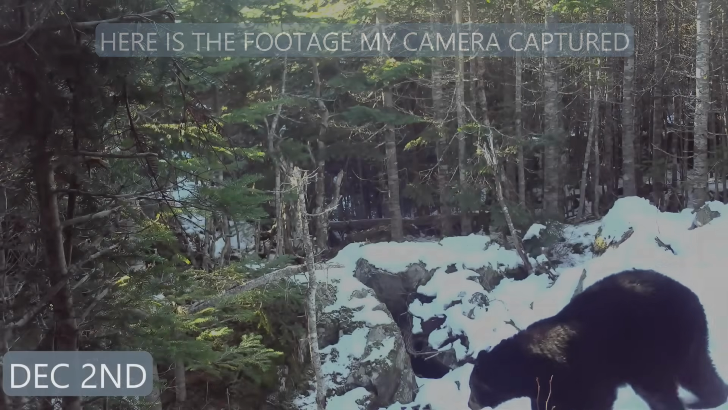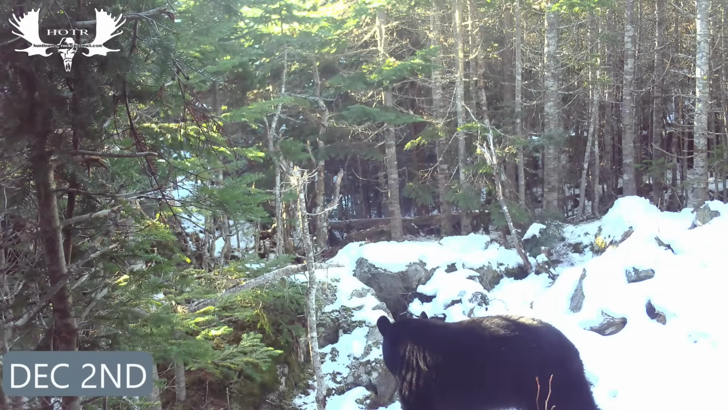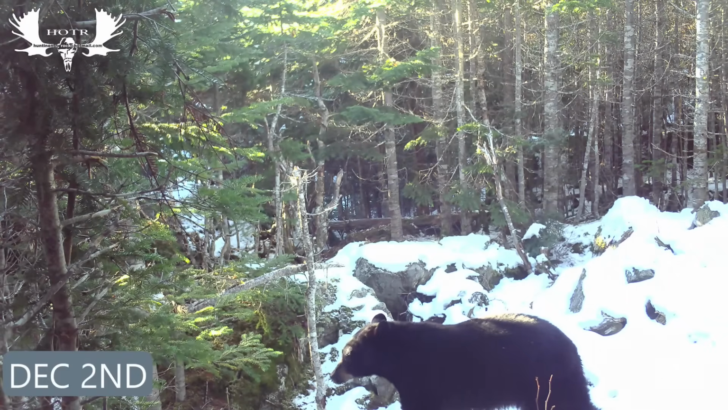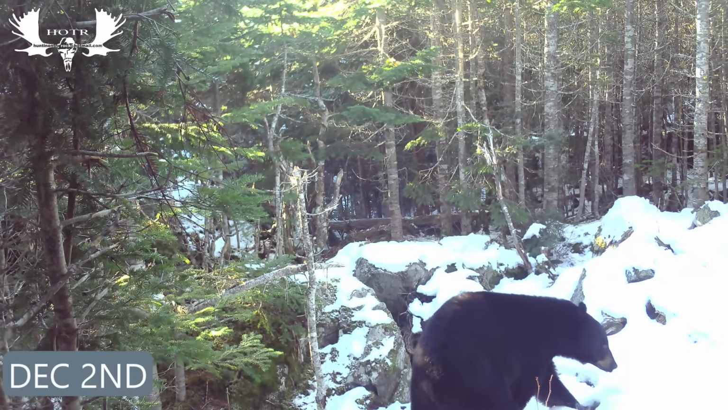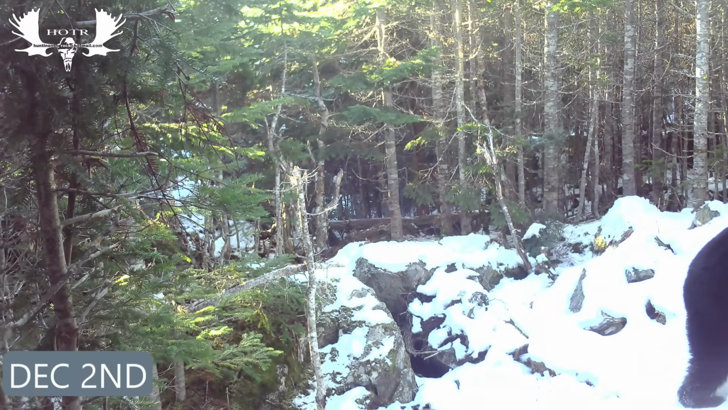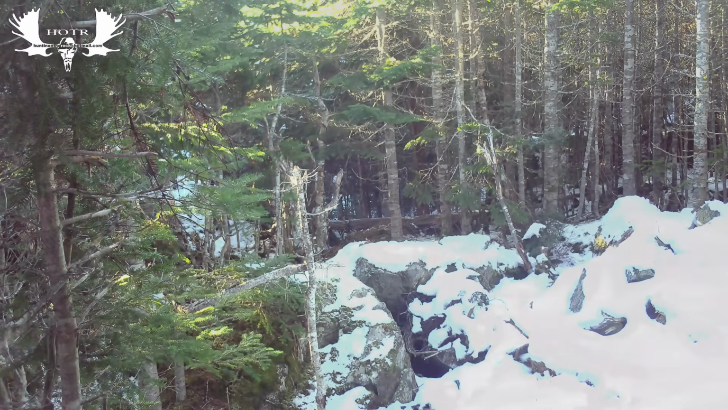Okay, this bear is not the one that I was looking for. This is a different bear. You'll see here in a bit that the one that's already gone into the den is a lot bigger. This one came along here, and I guess he must have been looking for a place to spend the winter, and he came along here and seen this spot. I'd say he smelled the other bear, and you can see that he cautiously turned and went back where he came from.